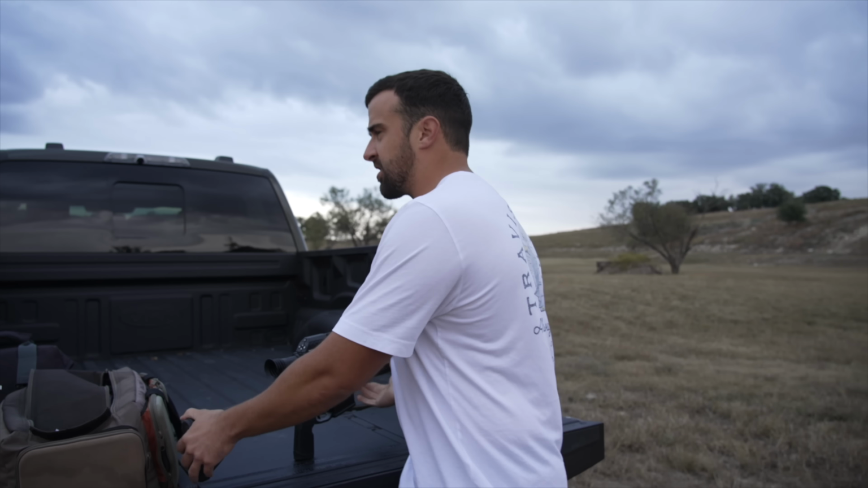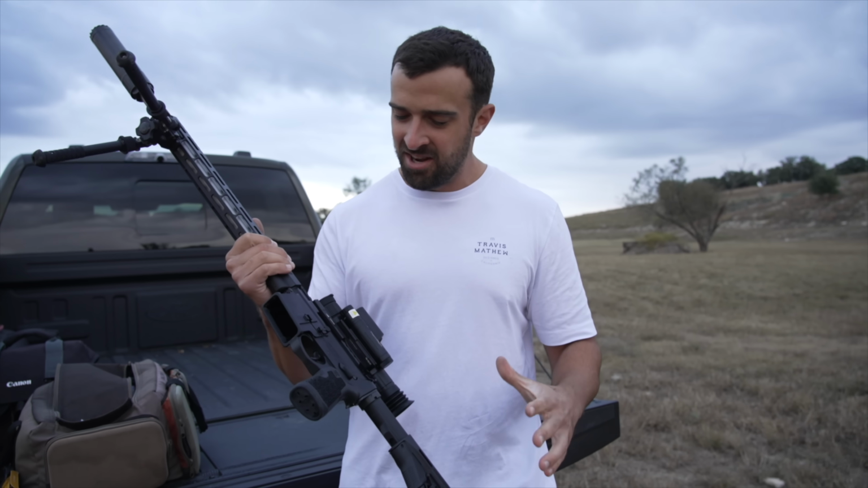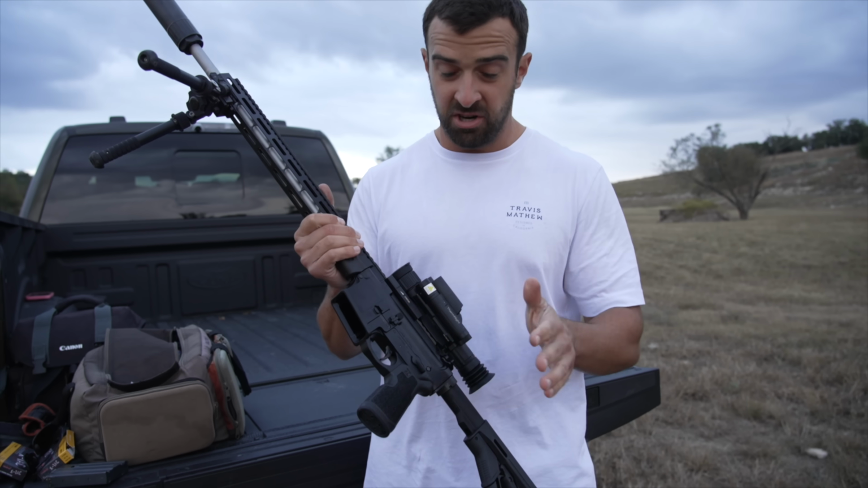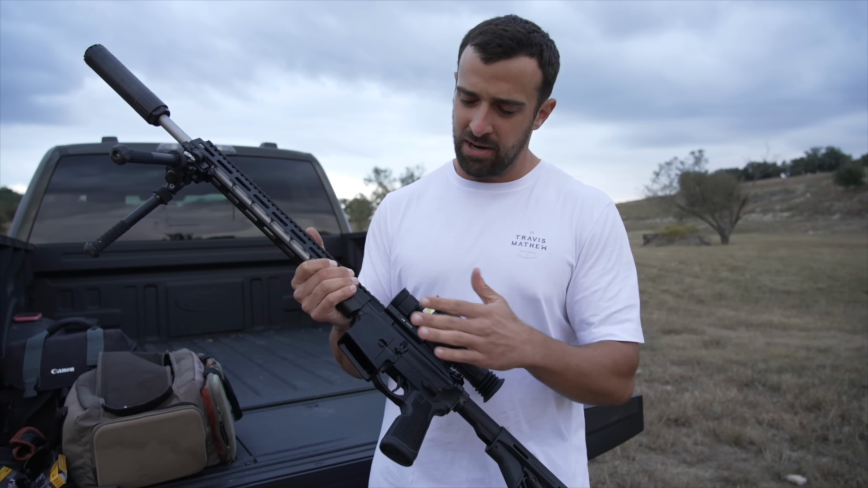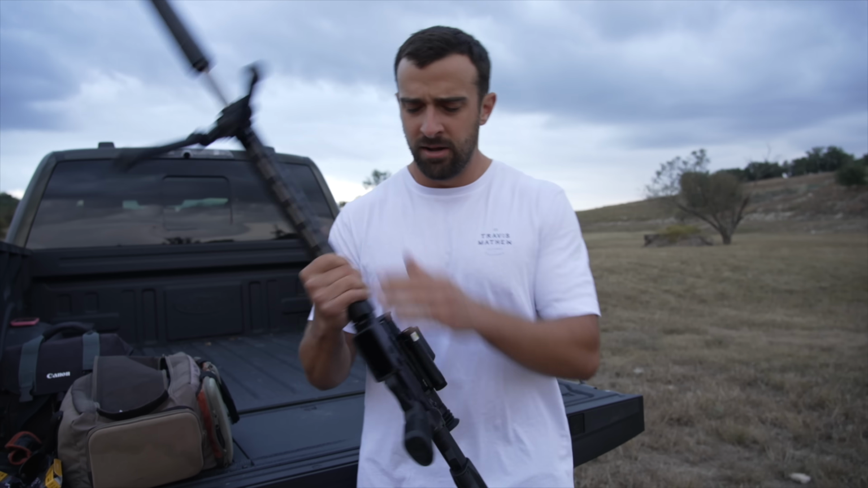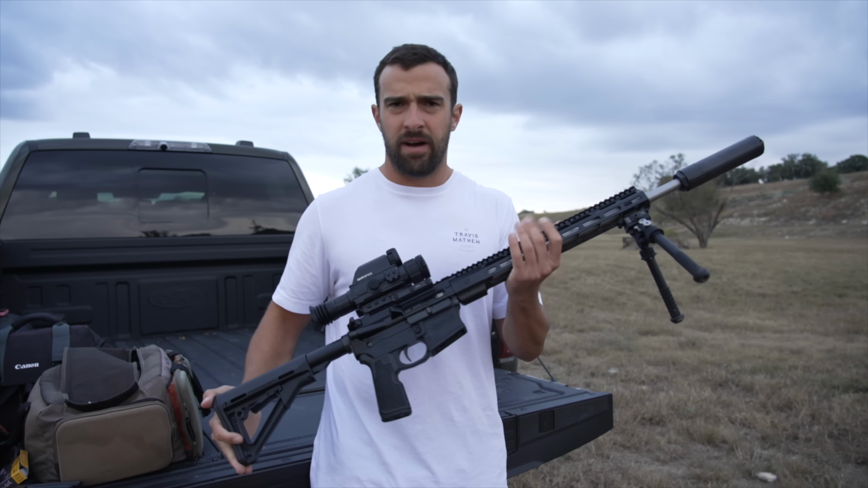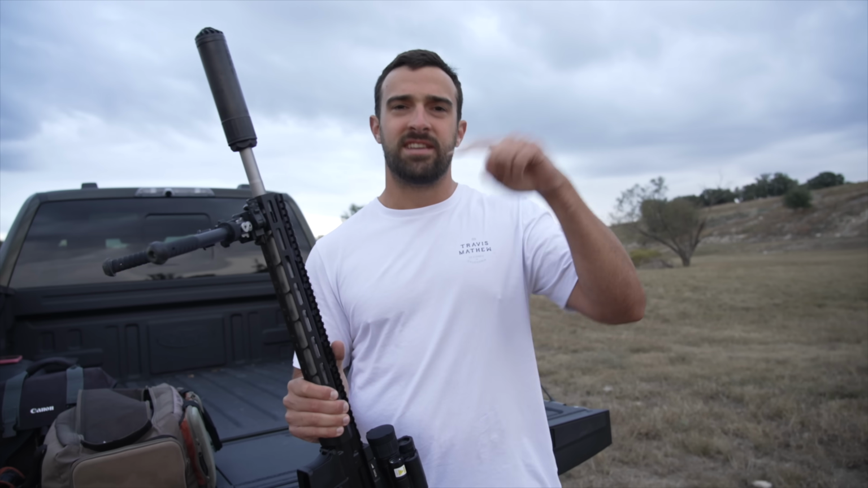Real quick though, because you guys are going to ask about the rifle. Like I said, AR-15, but it's actually a weird hodgepodge. It's a LaRue lower. I bought the LaRue, a complete lower, LaRue trigger and all that kind of stuff when they had like a massive sale. Should have bought like 20 of the things, but I got one. It was just sitting around for a while. And then I plopped on top the Roscoe Manufacturing complete upper. It's a 5.56 with a 16-inch barrel, OSS HX 556 Ti.